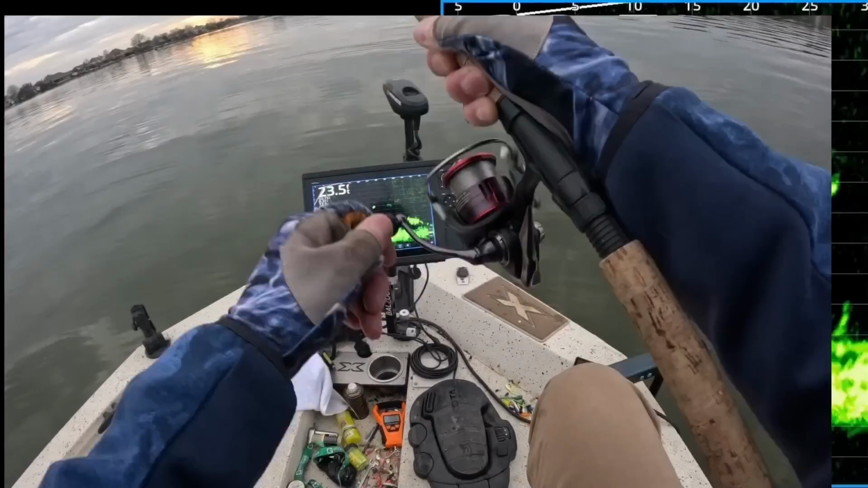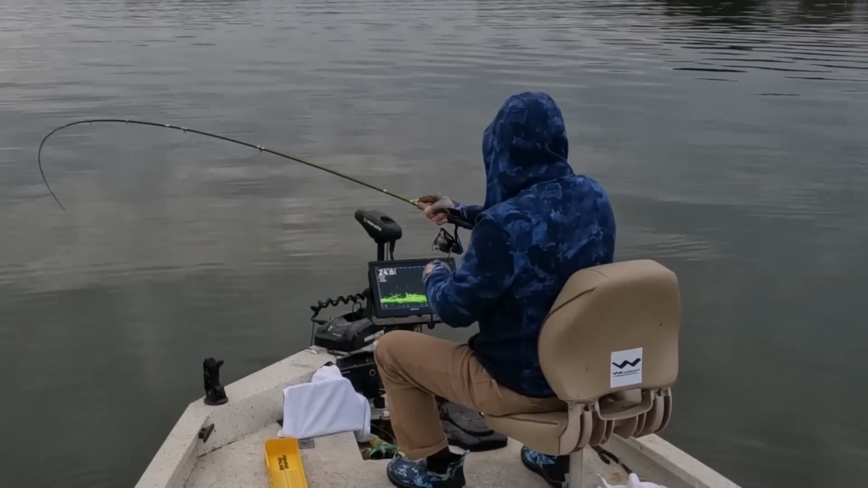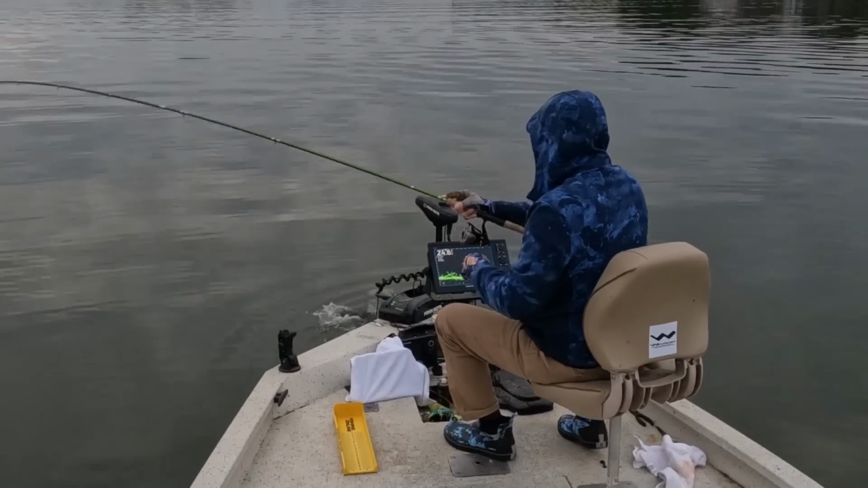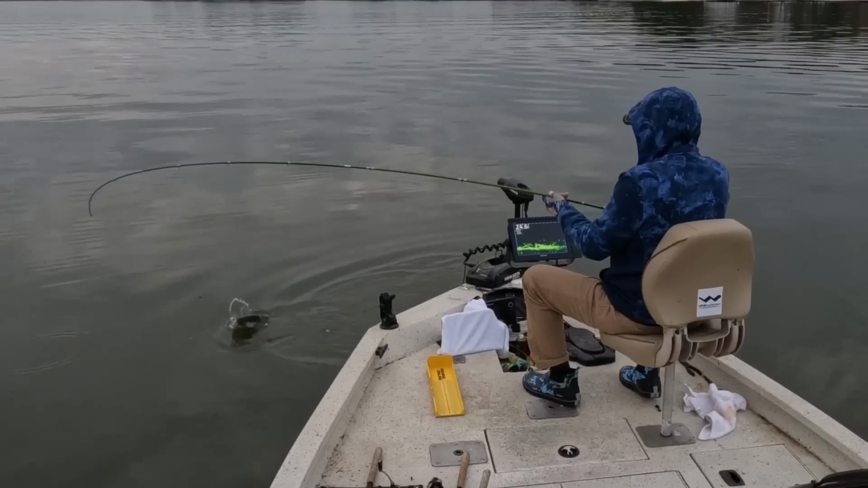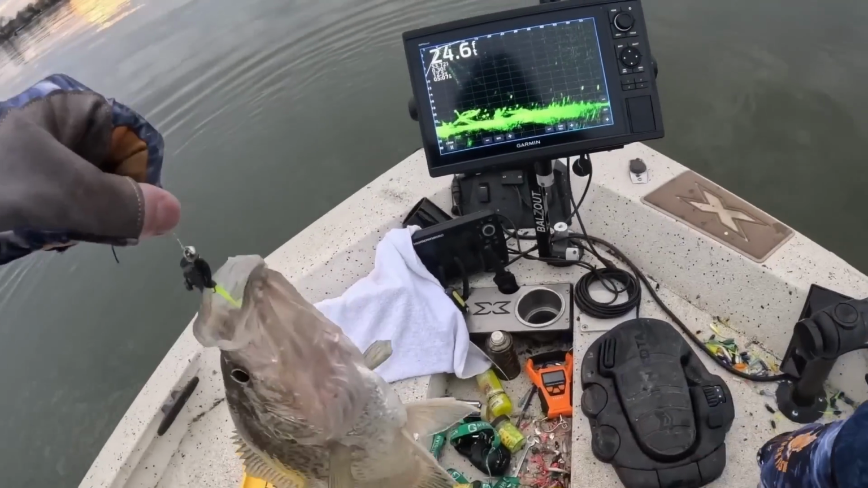Sucker's 40 or 50 feet out there. That's a crappie. Gosh, whatever he is, he's mean. Good Lord, get in this boat. Good Lord, look at the size of this toad right here.